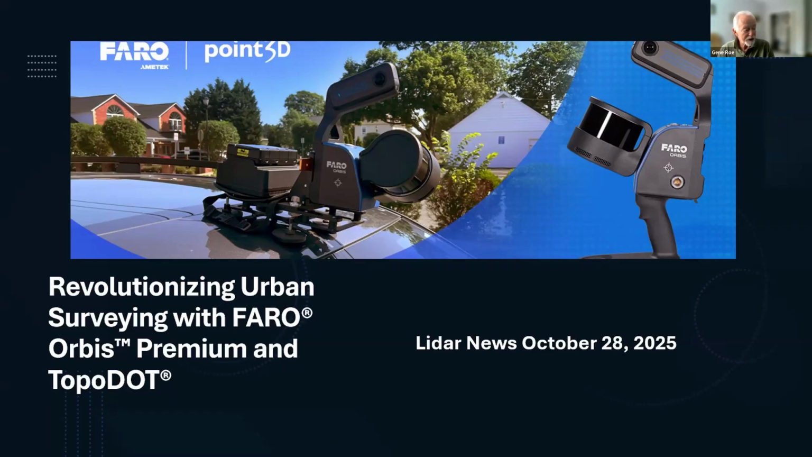We will start with housekeeping, then brief introductions, followed by a short presentation on the development of a new surveying guide for the Departments of Transportation here in the US. This will be followed by the main presentation from Point3D on an impressive urban surveying case study.